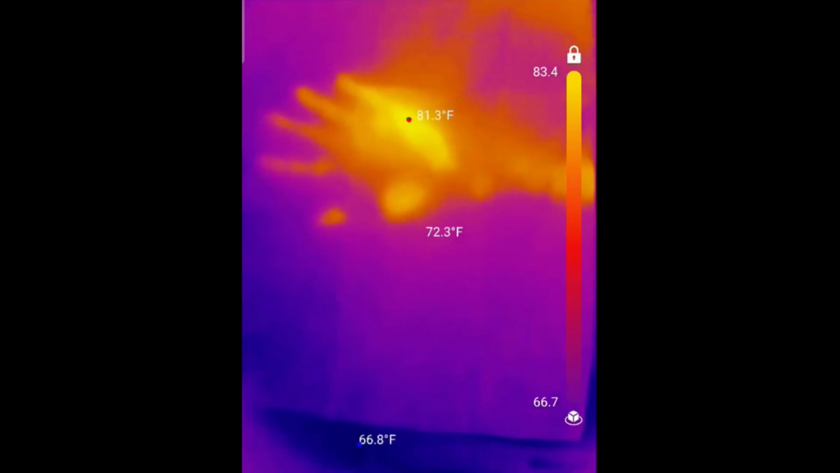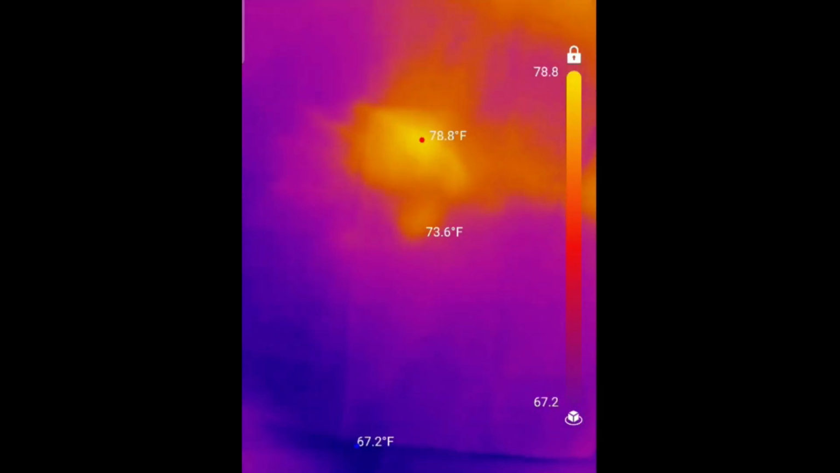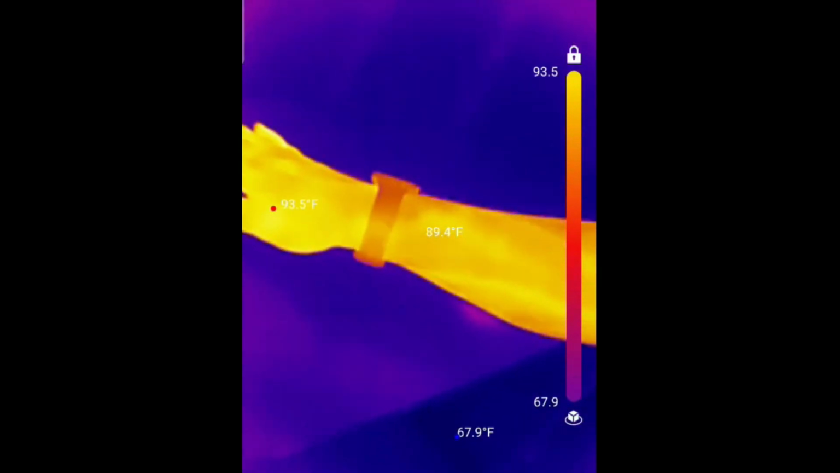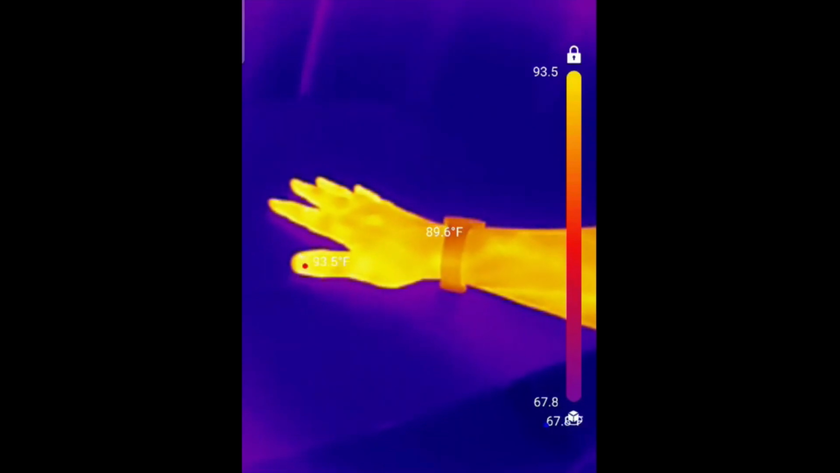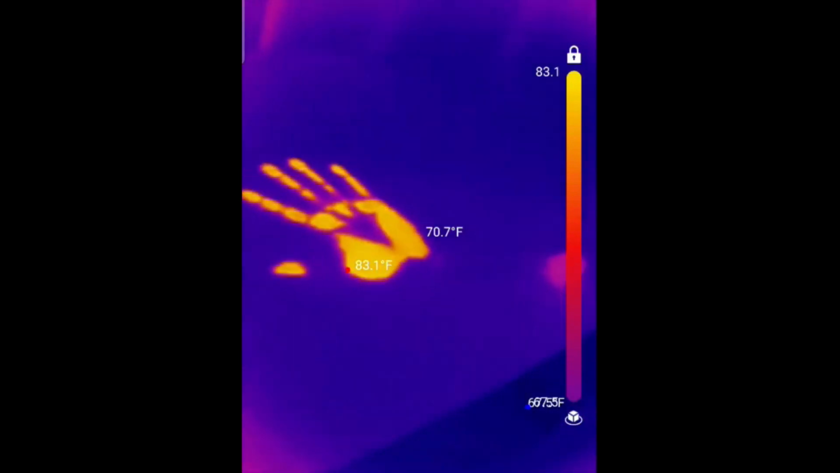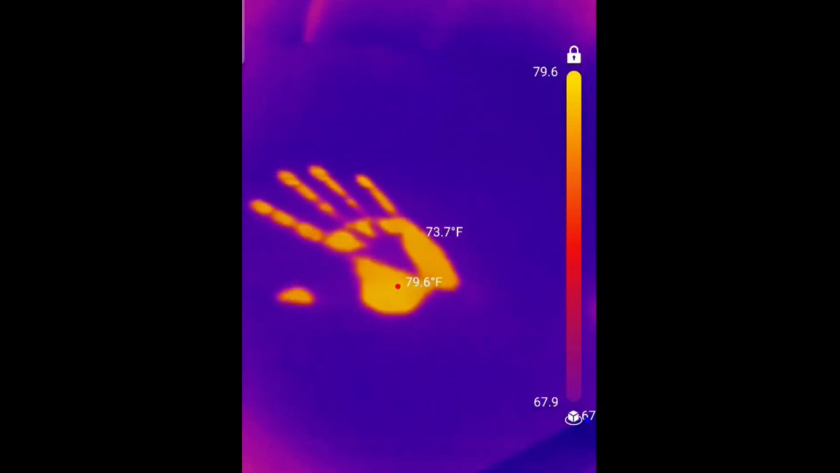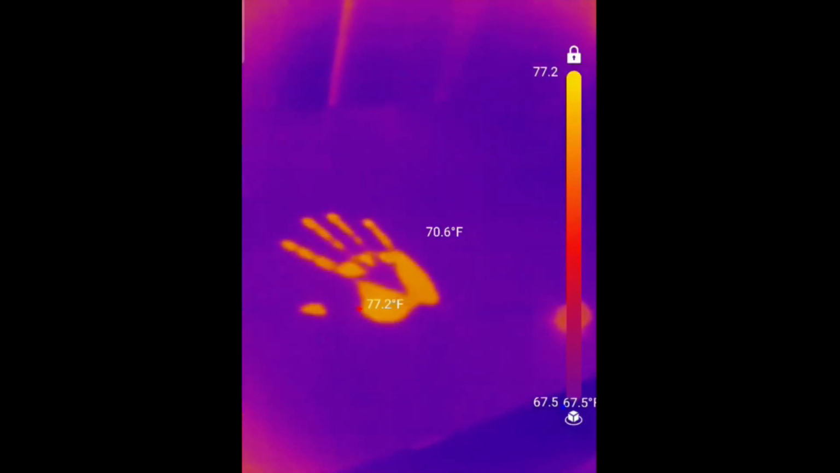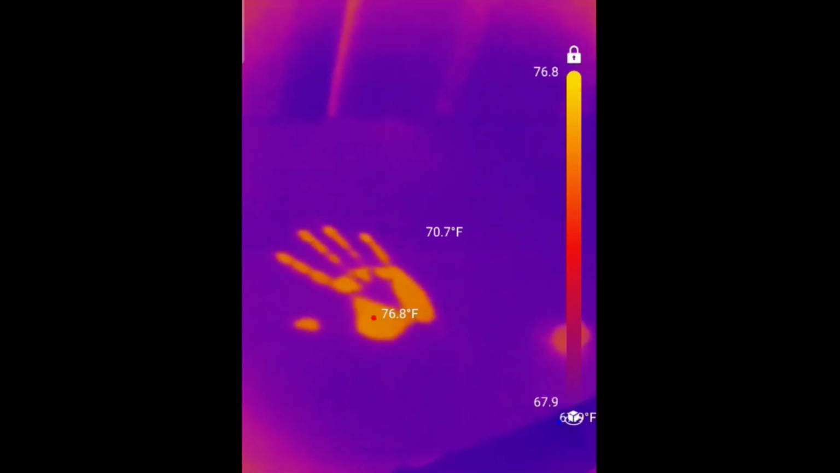Oh, look at that, guys. I just left a handprint. Can I handprint anything? So here's my hand. We're going to put it on the table here. Okay. Oh my gosh. How cool is that? I just left my thermal residue on the table.